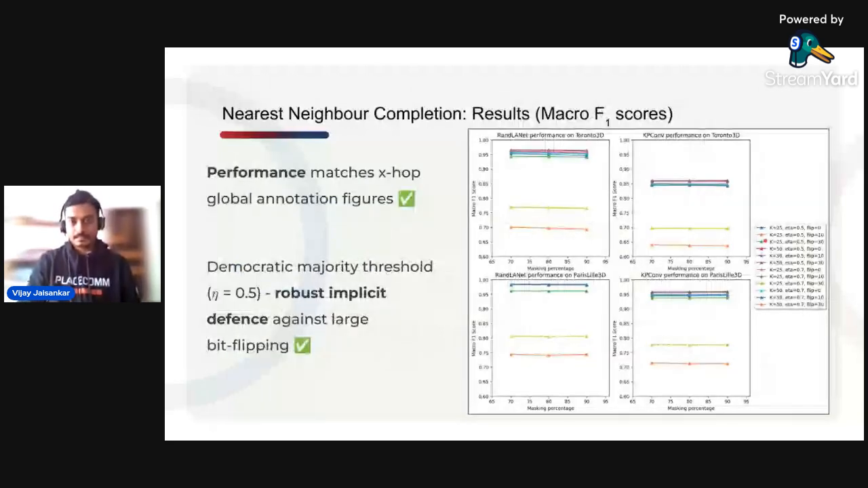What you can see on the right here is exactly that. These are the F1 scores of different configurations of the masked points. And bear in mind, these are averaged out over 70, 80, and 90% masked points, which is quite high. And we also have the bit flipping attack enabled here. What we notice is that the performance of our algorithm actually matches the global ground truth annotation figures for the entire dataset, which means that this model is as robust as we expect. And we also see that taking the democratic 0.5 confidence threshold is a robust implicit defense against even large amounts, or 30%, of bit flipping. And hence, this is what we recommend for the real world as well.